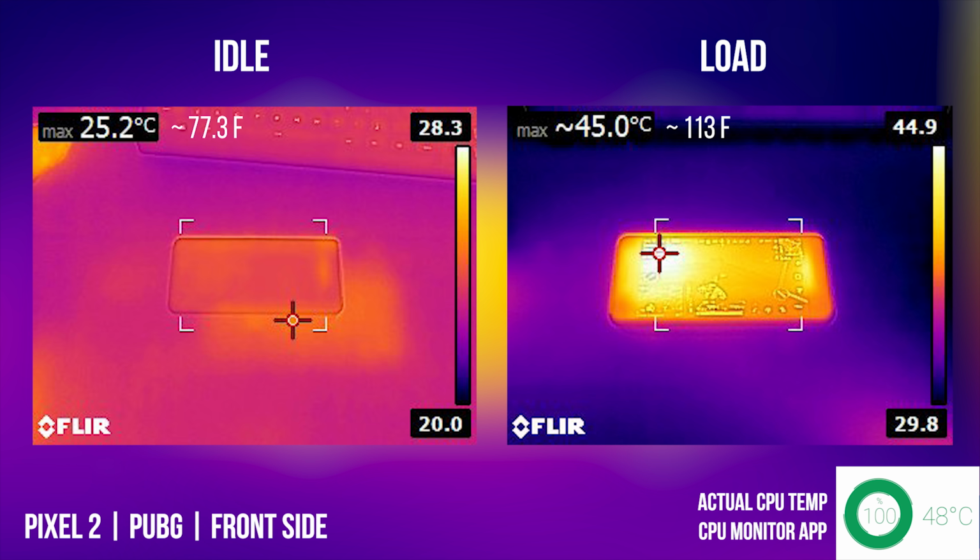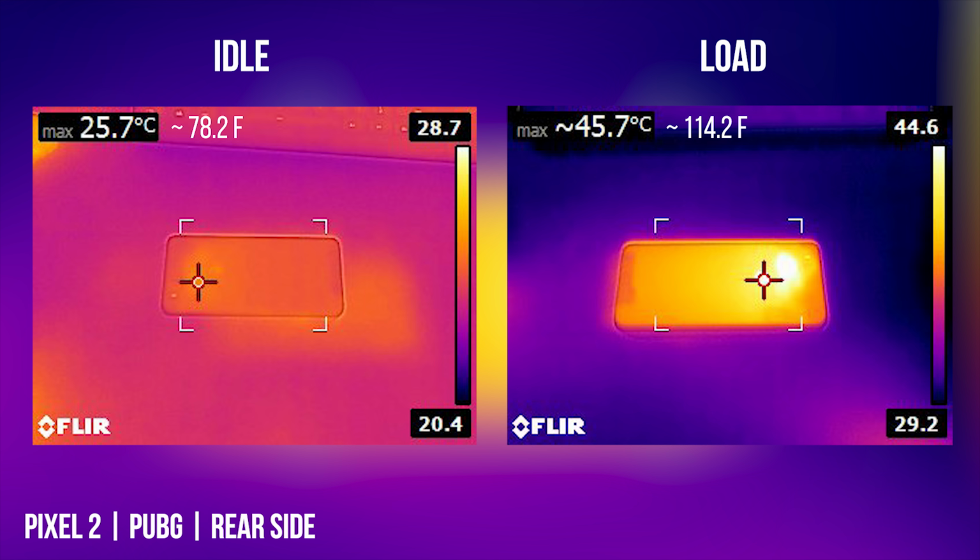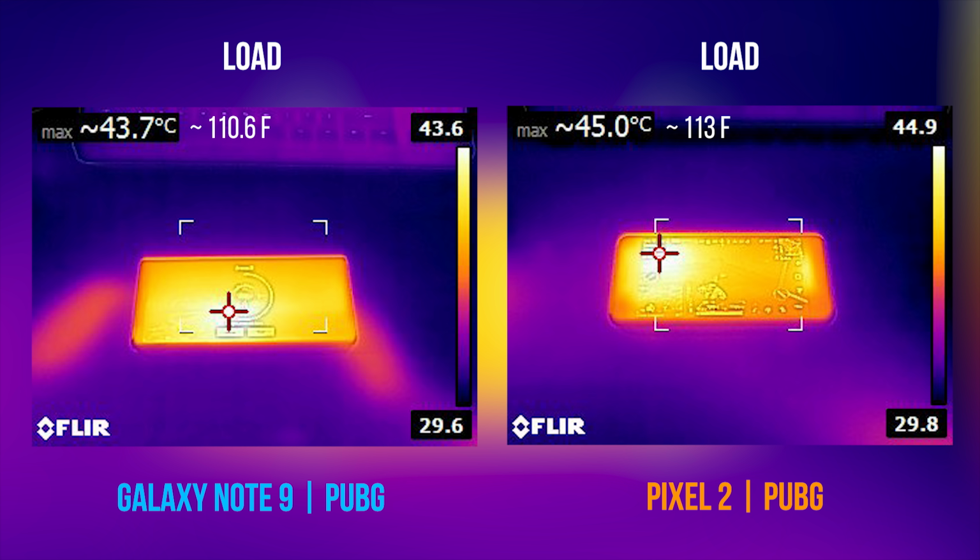So as you can see with the front display, I got a reading around 45 degrees Celsius, and switching to the rear side, I got a temperature readout of around 45.7 degrees Celsius, so hitting the 46 degrees Celsius mark, which is definitely a little bit hotter compared to the Galaxy Note 9.